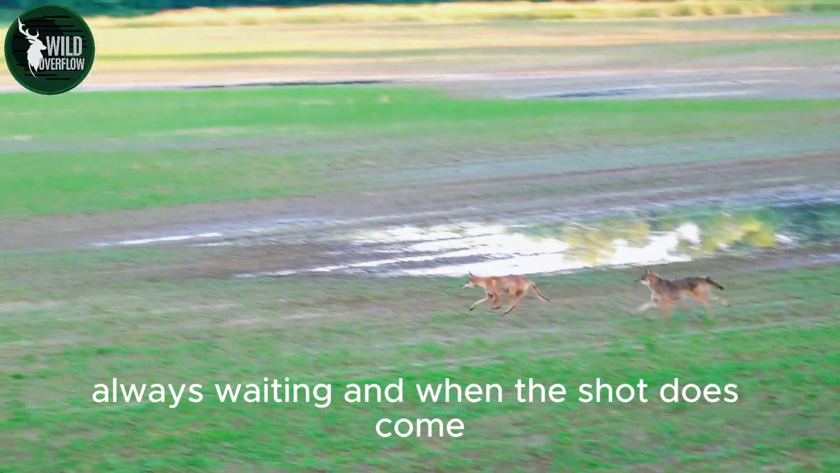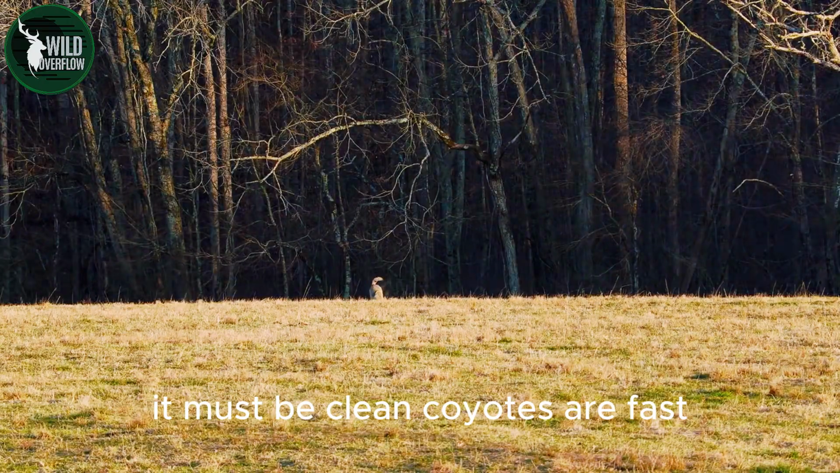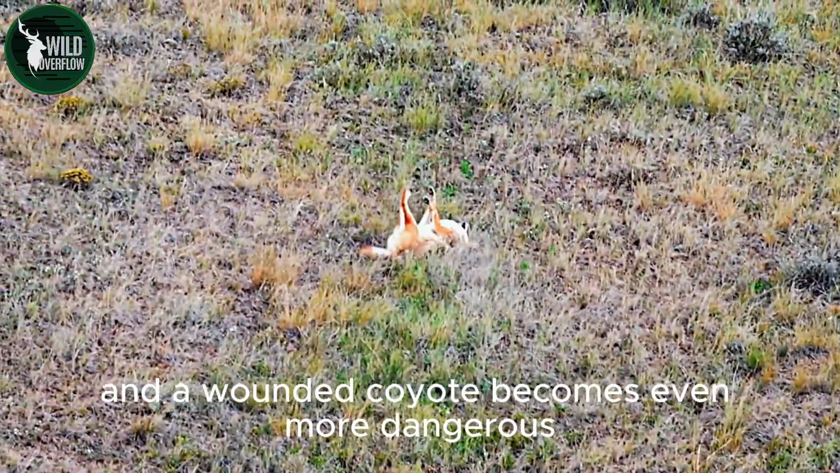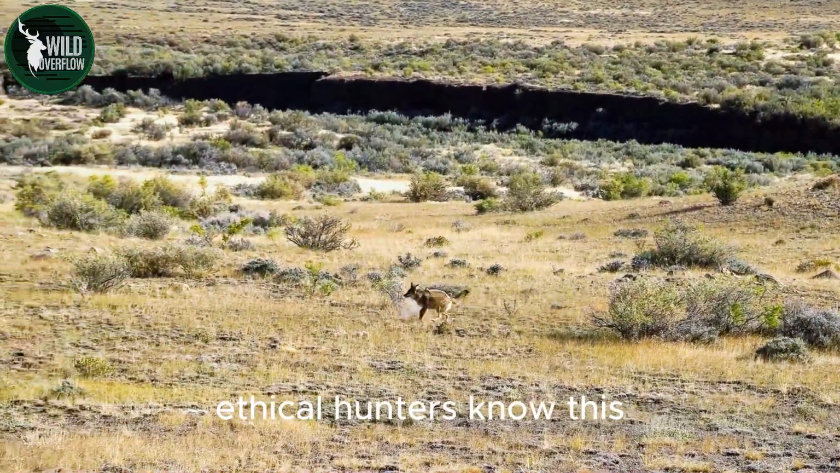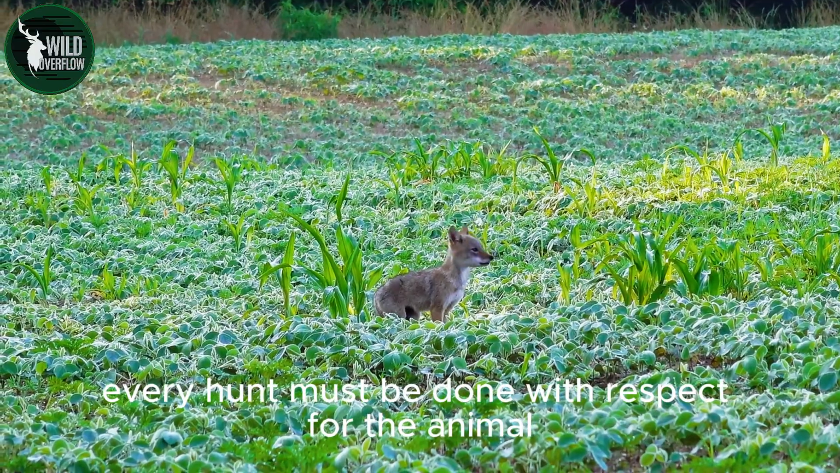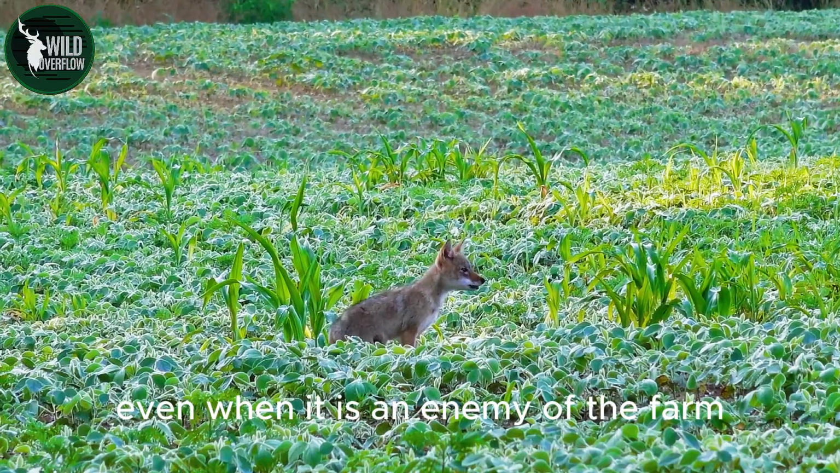And when the shot does come, it must be clean. Coyotes are fast, light, and tough. A poor shot can wound rather than kill, and a wounded coyote becomes even more dangerous. Ethical hunters know this. Every pull of the trigger carries responsibility. Every hunt must be done with respect for the animal, even when it is an enemy of the farm.